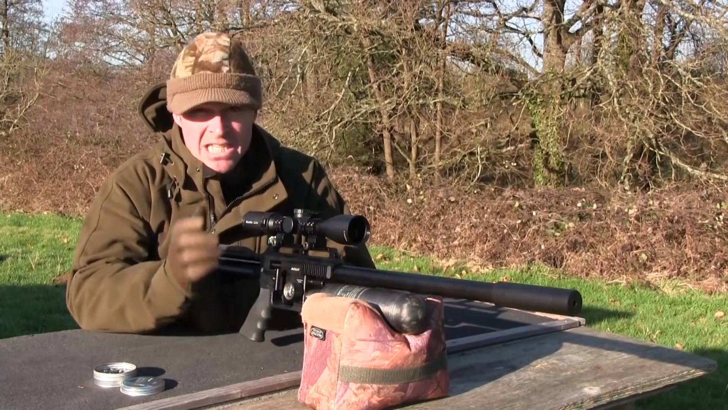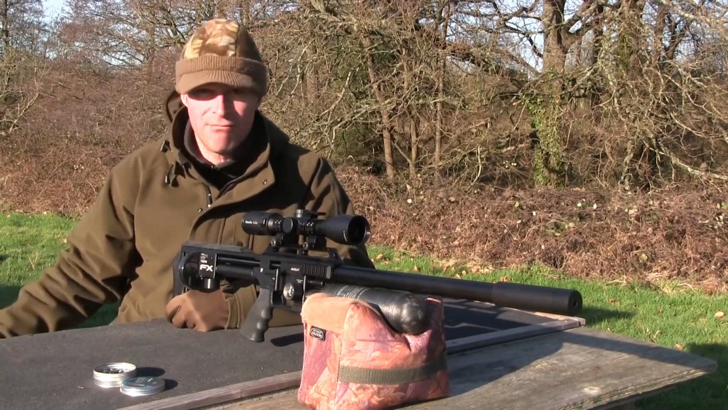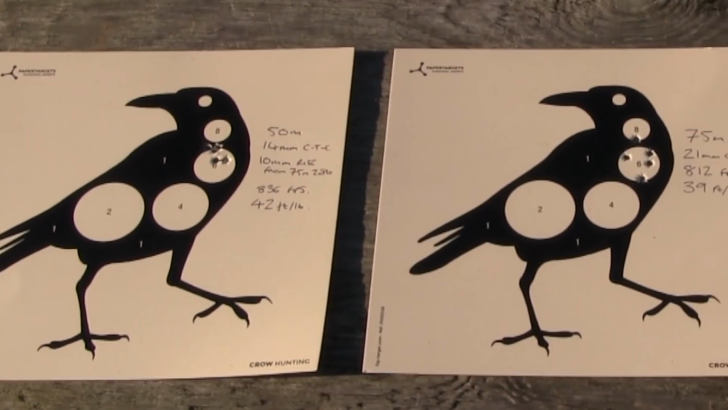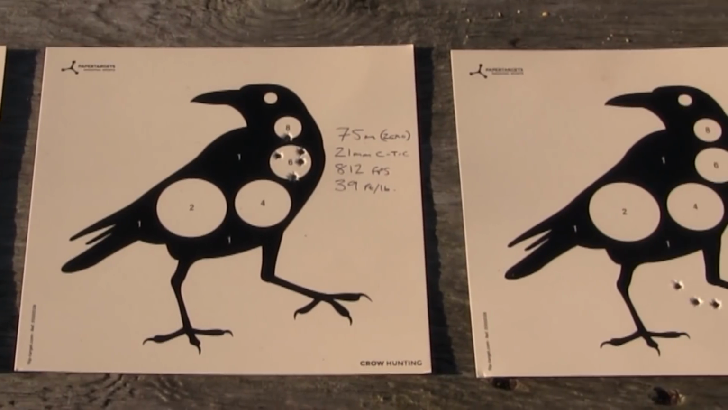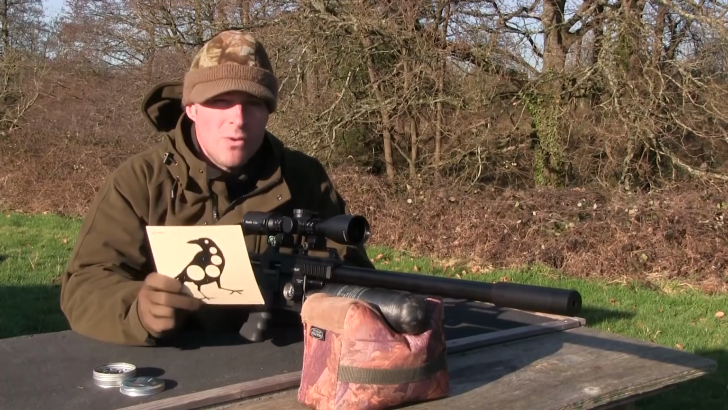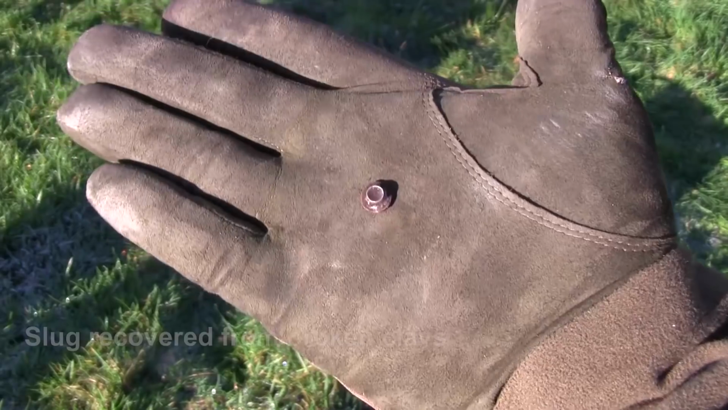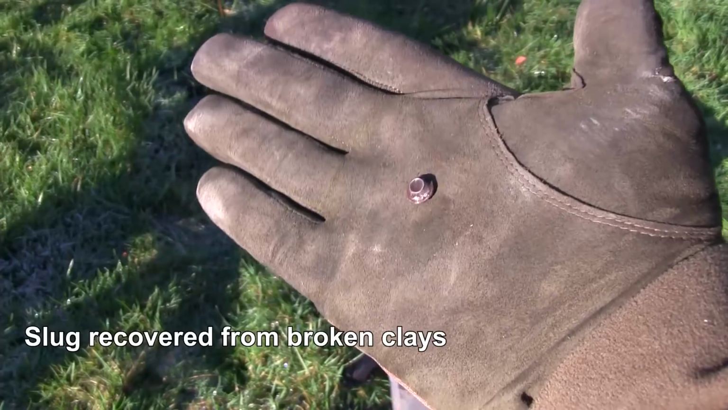Okay, so that's gone through 8 of the 10 clays, so that has done a heck of a lot of damage. And also, since we did the accuracy testing, we've had time to do the sums with the muzzle energy and the downrange energy. So from 49 foot-pounds at the muzzle, we've got it doing 42 foot-pounds at 50 meters, 39 foot-pounds at 75 meters, and 34 foot-pounds at 100 meters. So apart from doing a real serious amount of damage to whatever you're aiming at, you're also having to be very conscious about what's behind it. Thinking about the ricochet and carry potential with this setup, sound backstops really are order of the day.